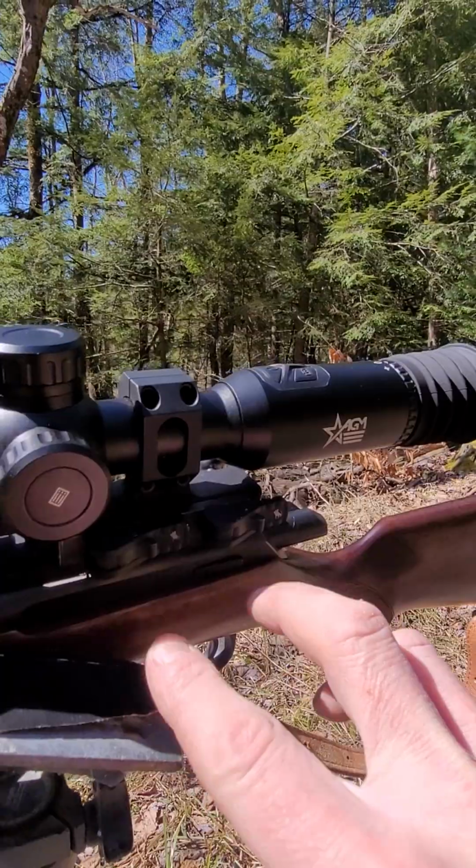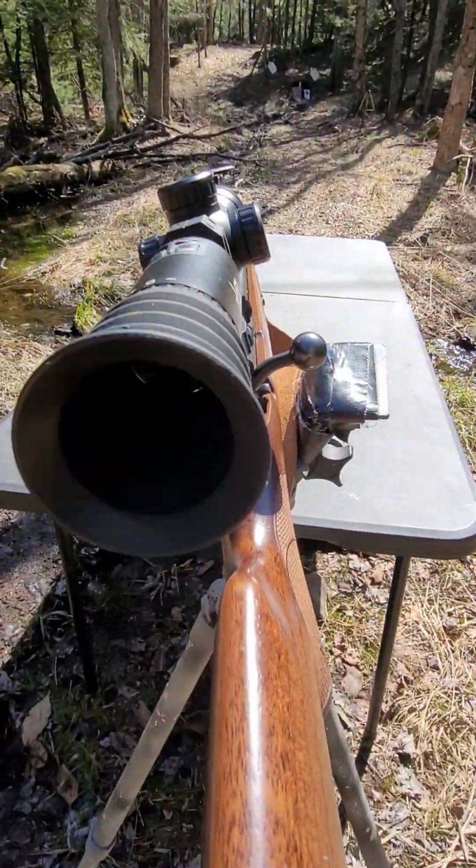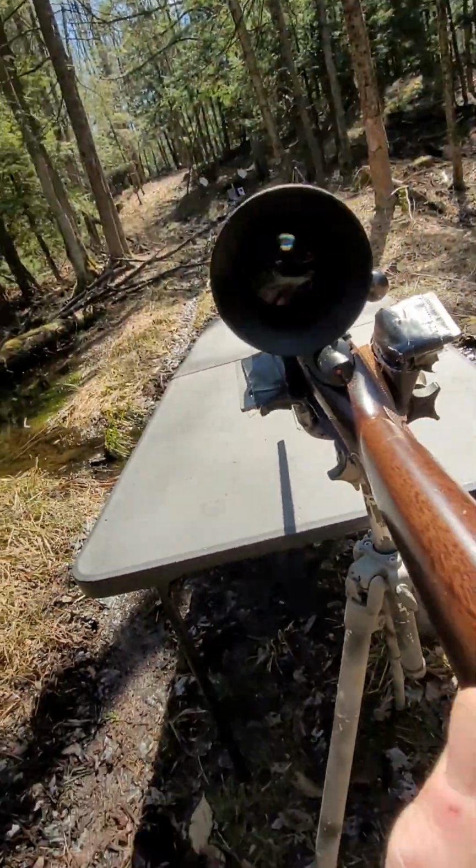and then this American Defense mount. And we'll see. This is the middle of daylight, but the screen is down in there, and the screen is on, and actually I can see the targets really, really well.